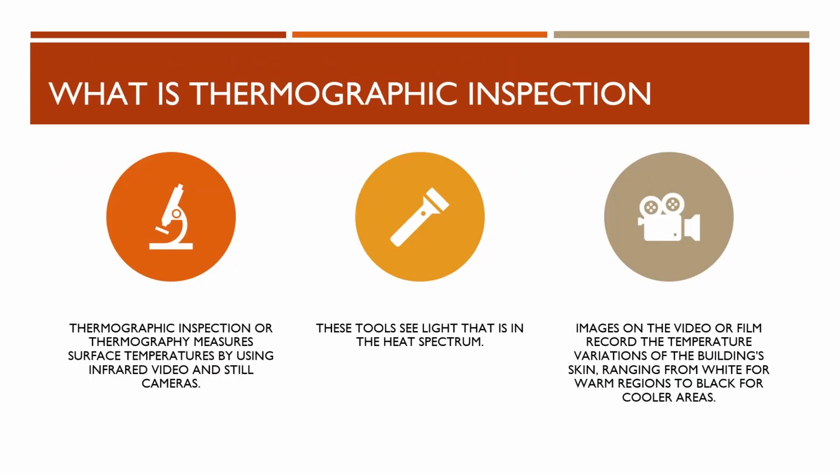So what is thermographic inspection? Thermographic inspection, or thermography, measures surface temperatures by using infrared video and still cameras. These are tools that see light that is in the heat spectrum. Images on the video or film record the temperature variations of the building's skin, ranging from white for warm to black for cooler areas.